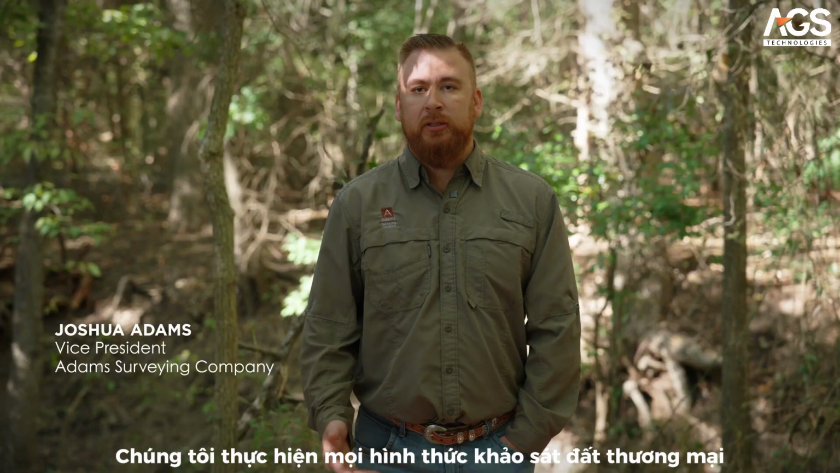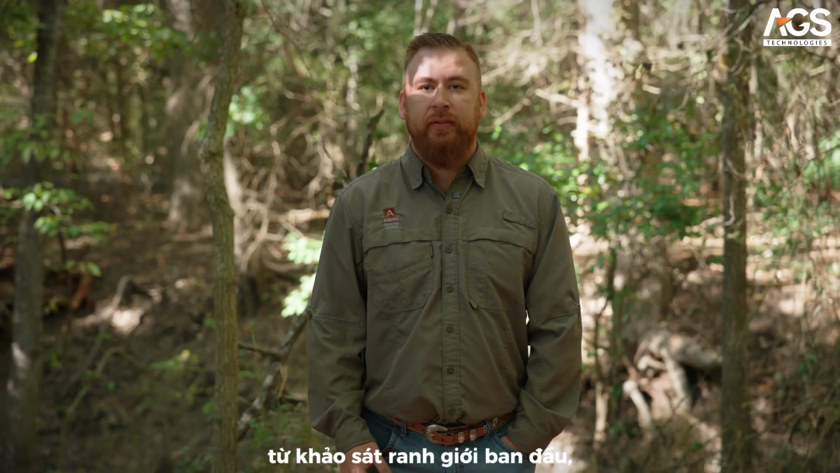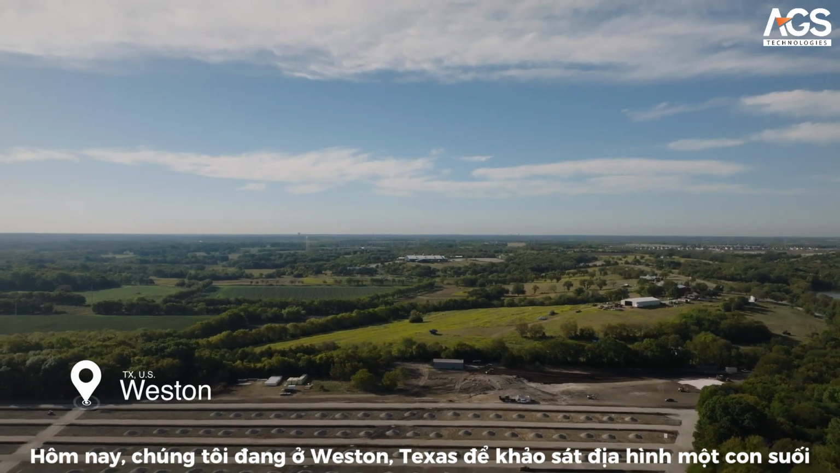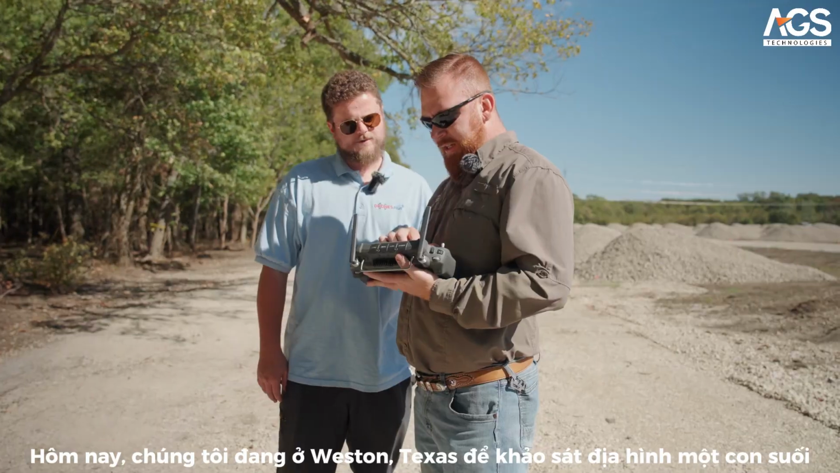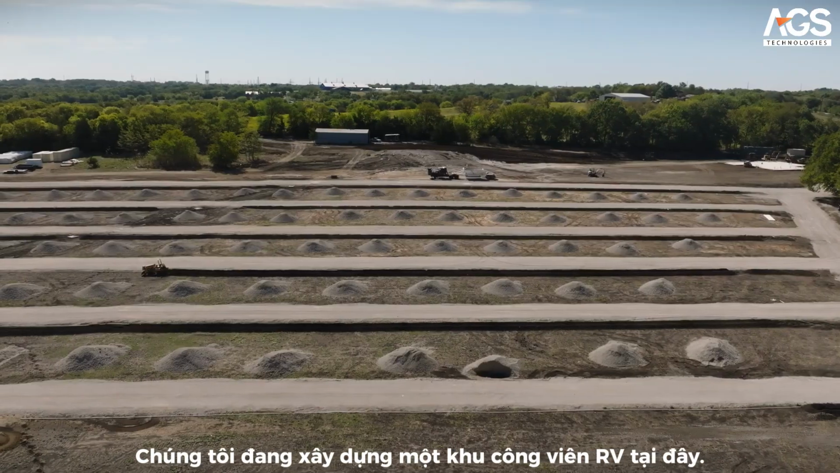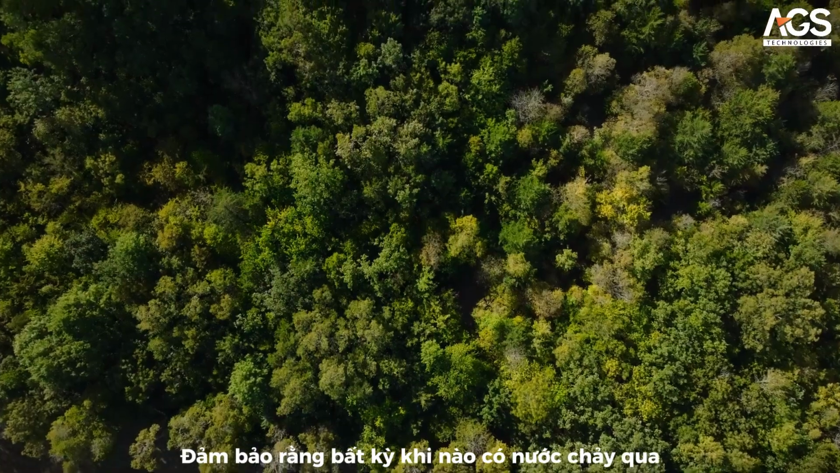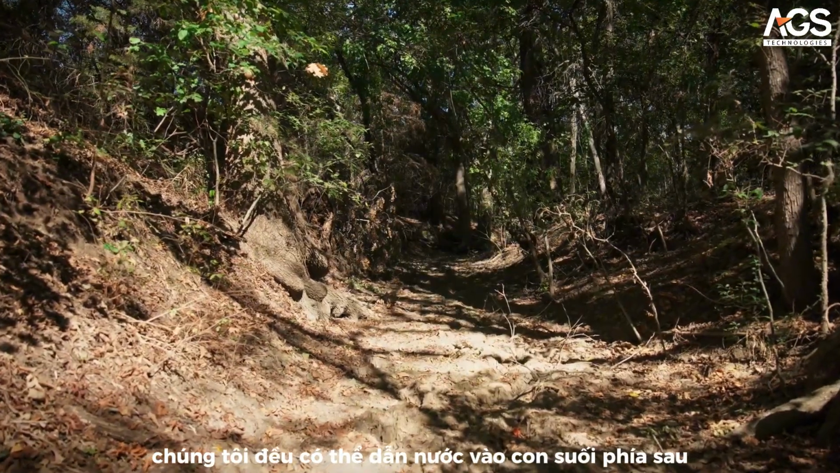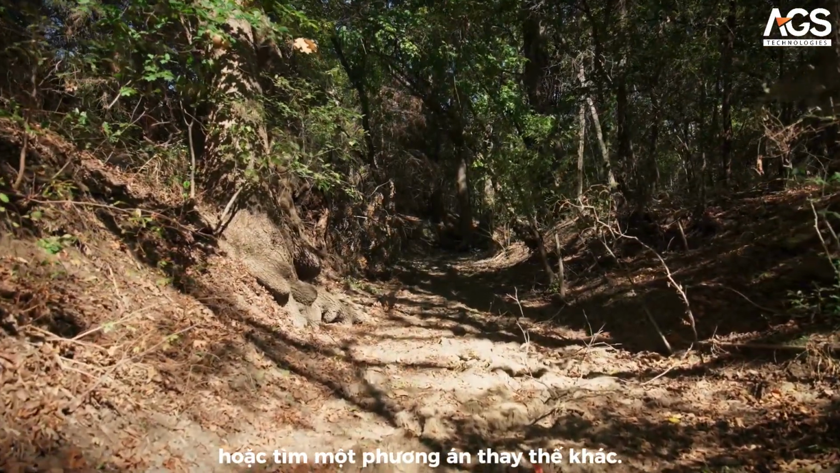We do handle all forms of commercial land surveying, from original boundary surveys, design topographic surveys, construction layout, and the final as-built surveys. Today we're out in Weston, Texas, doing a creek topo for one of our projects. We're doing an RV park up here. We want to make sure that whenever any water comes through, rain, drainage, etc., that we can put it in the creek behind us or find another alternative option for ourselves.